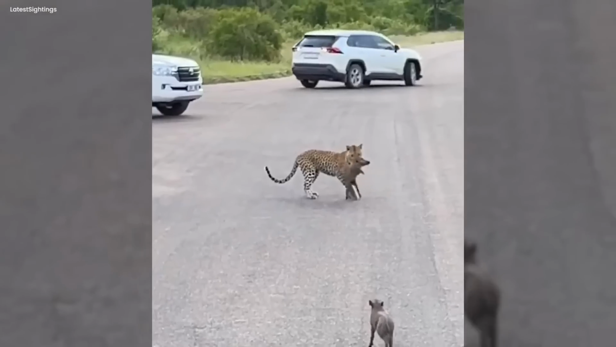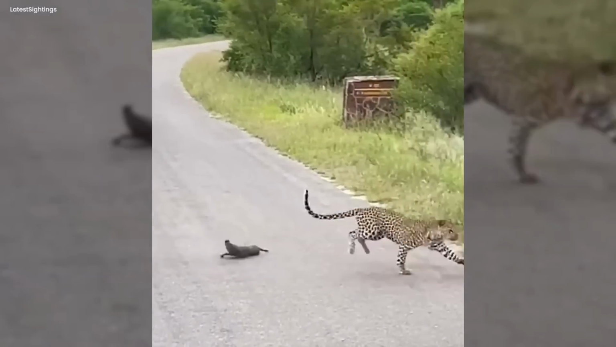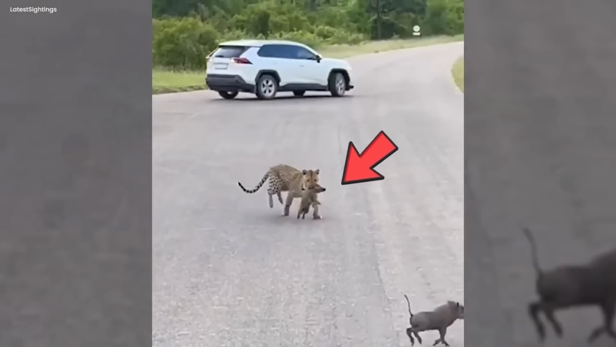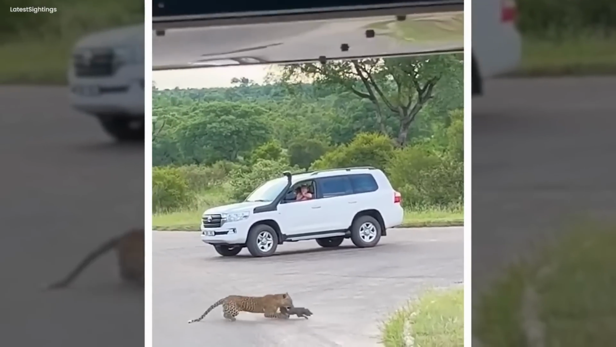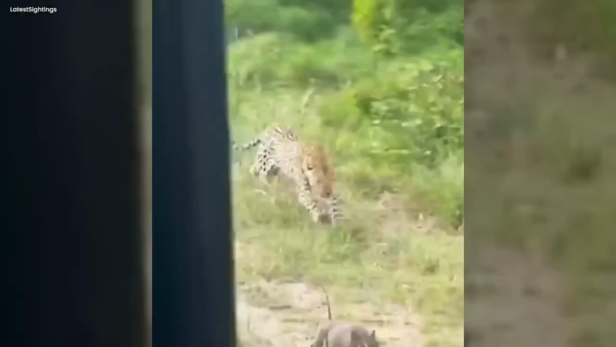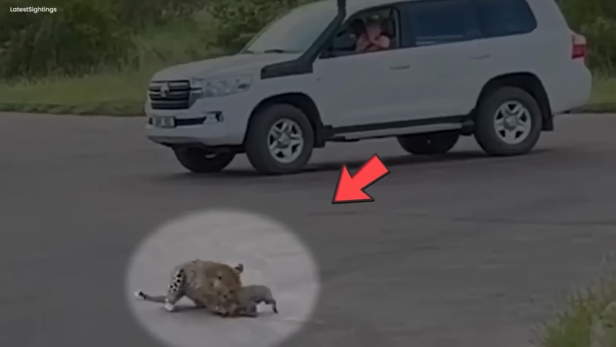The lion, torn between its prize and this newfound human audience, ultimately released its captive. The warthog's cries resonated like haunting whispers, forming a symphony of nature's unyielding reality. Yet, as night swallowed the land, a single question lingered, carried by the wind. What secrets of the wild world remain concealed in the shroud of darkness?